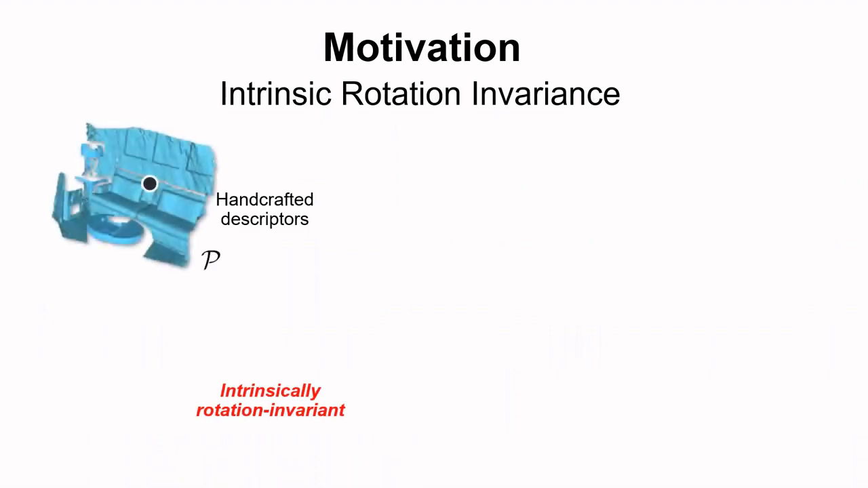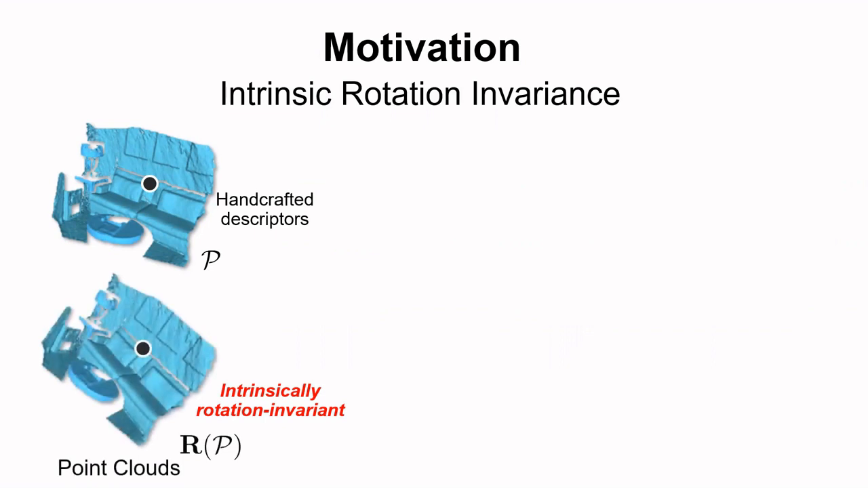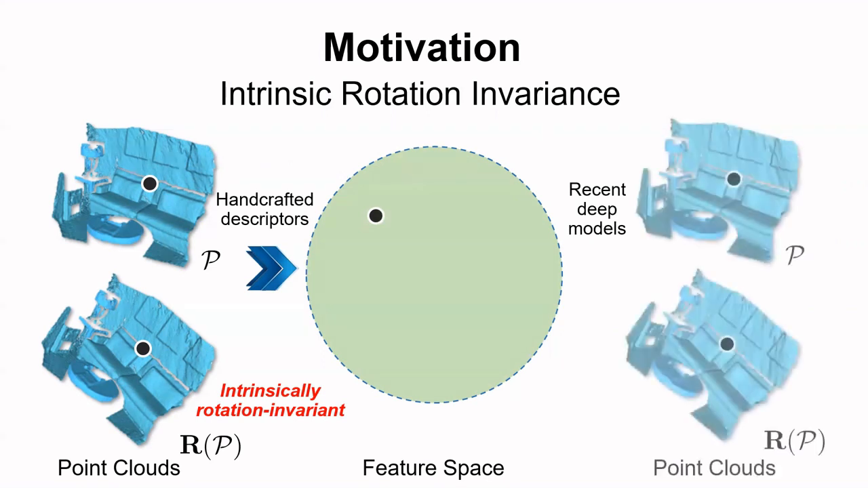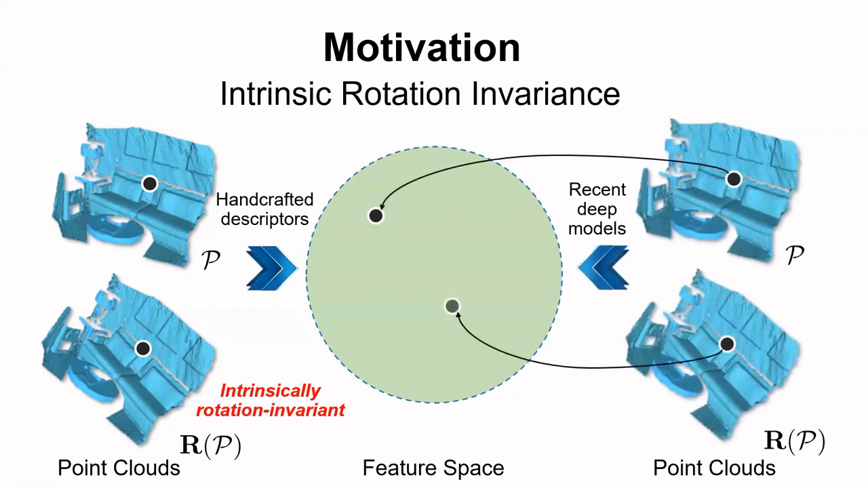This work is motivated by the trade-offs between the intrinsic rotation invariance and feature discriminativeness. For the rotation invariance, those non-learning-based handcrafted descriptors guarantee it by design. That means given a point cloud P and a point of interest, by adding an arbitrary rotation R on it, the geometric descriptor in the feature space should be unchanged. Although recent deep models learn more powerful descriptors, most of them neglect this property. For the same case, the rotation invariance is not guaranteed, and it must be obtained via augmented training, which makes their descriptor sensitive to rotations.